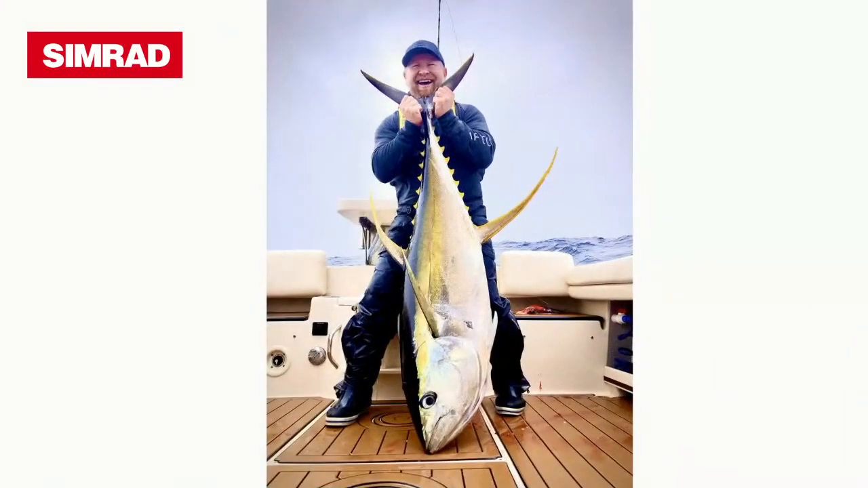So let's bring up another one of your screenshots. This one's not a screenshot, mate. This is a brag shot. So okay, yeah. Tell us about this fish. That's a yellowfin tuna we caught during the COVID lockdown only about 2 months ago.